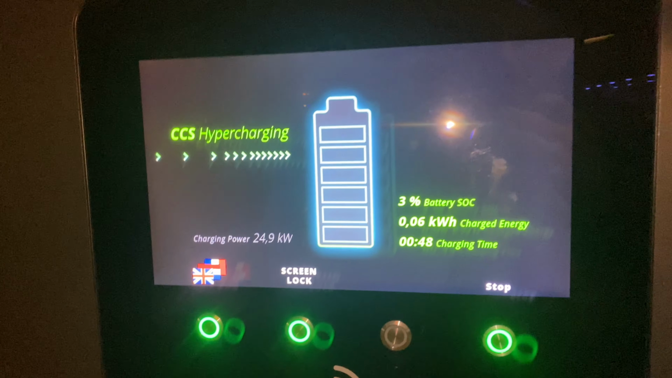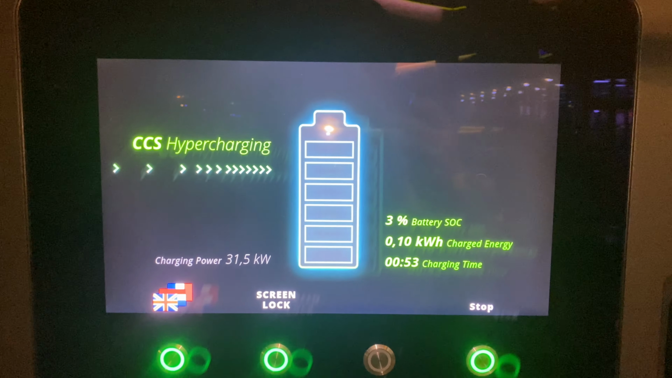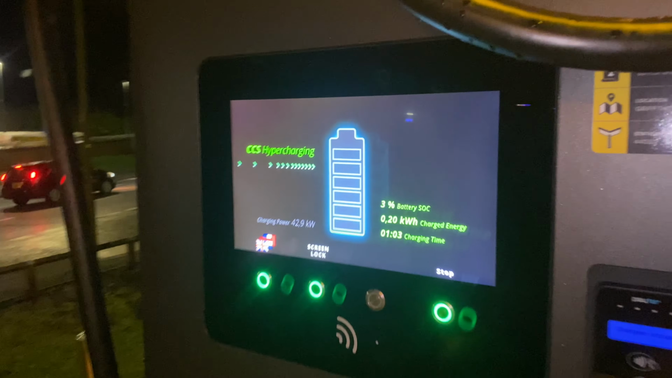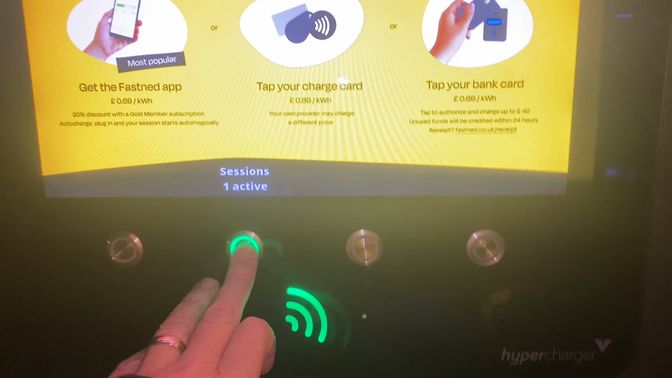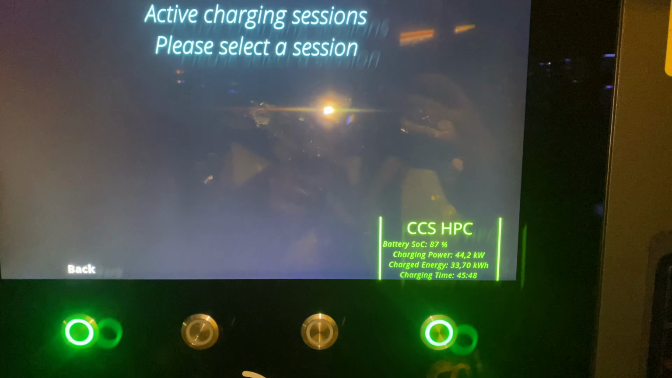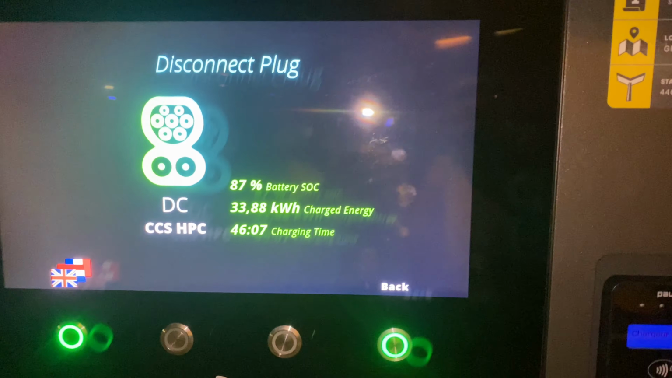Well, that was probably the easiest I've had. As you can see, 3% battery, and this is a 300 watt charger. We can't take that, we can't take anything like that, but we are charging. Here we go. We've been here about 40 minutes, 38 minutes, I don't know, 45 minutes, 87%. We only need 80. Let's get this charge stopped.